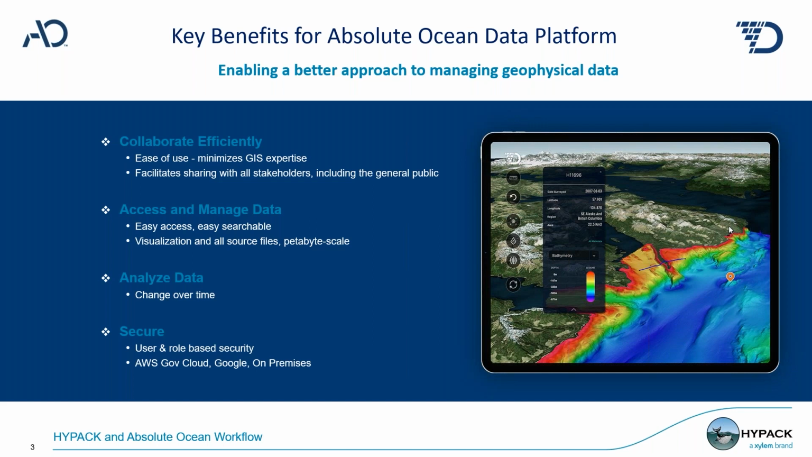And it's also very secure. We have user and role-based security. So we allow your admin to determine who has access to your workspace, and within that, what projects each user has access to within your workspace. We are running on Google Cloud now, and we are developing both an on-premise and a GovCloud solution. And since we are developing for GovCloud, of course, we need to have extremely, extremely tight security.